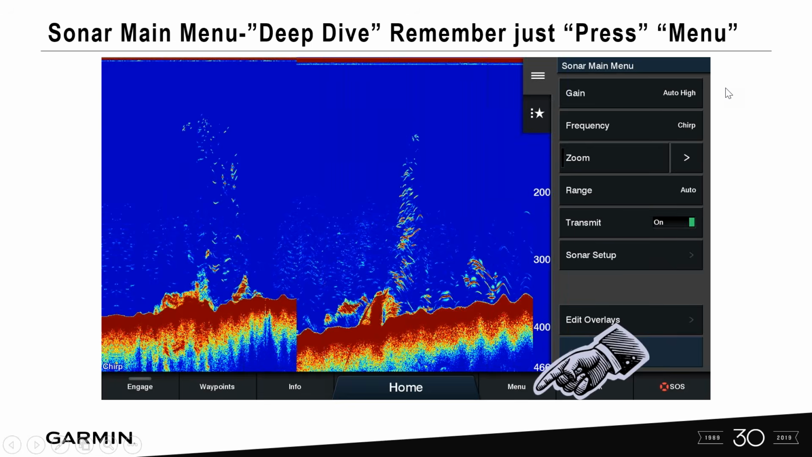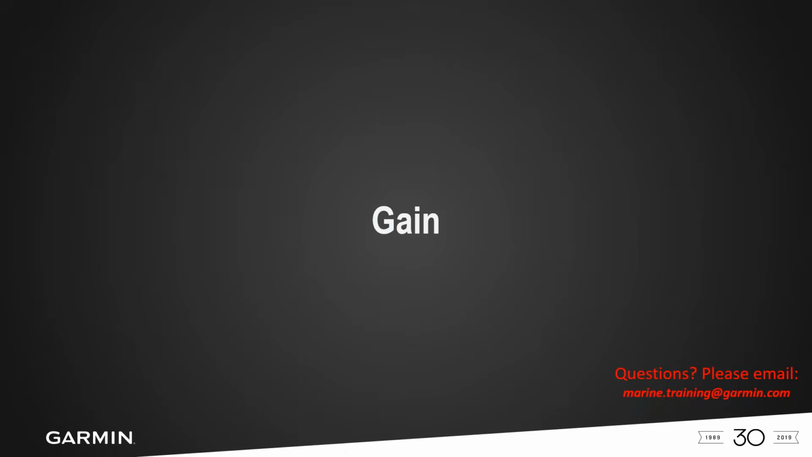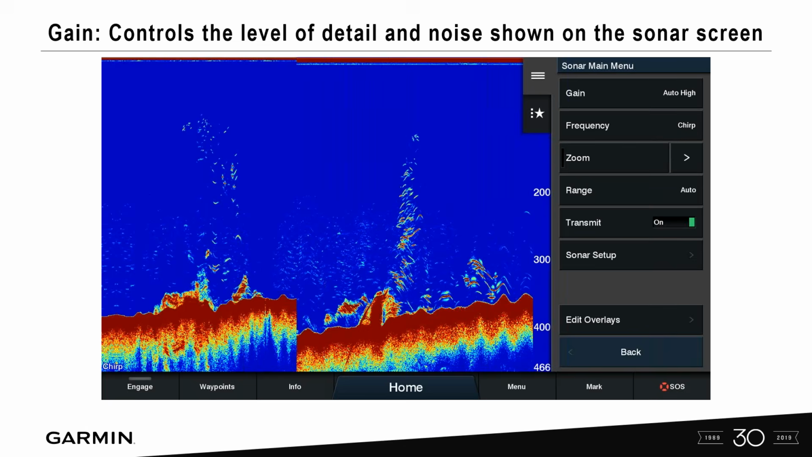Let's go in after we hit menu, and we're going to select gain. So remember, gain controls the level of detail and noise shown on the screen. Auto modes are the best way to start out. So if you're new and you're just starting to fish, you want to go ahead and start on our auto settings. Those are the best baseline to start with.